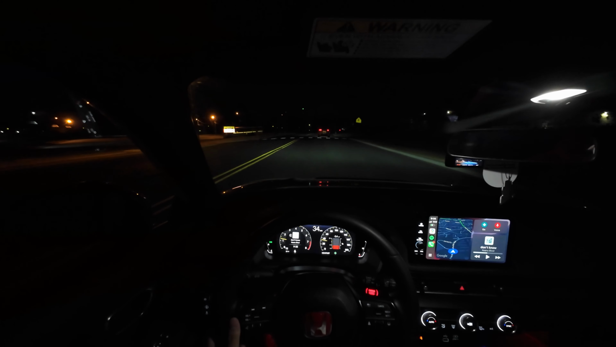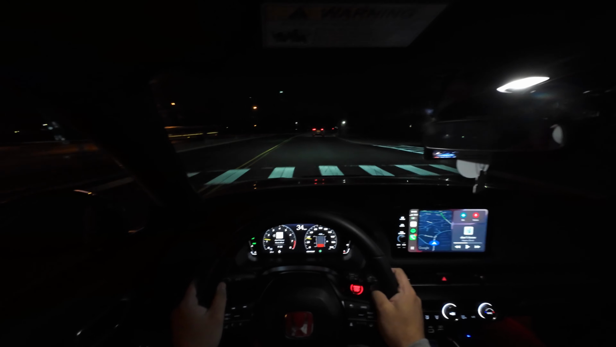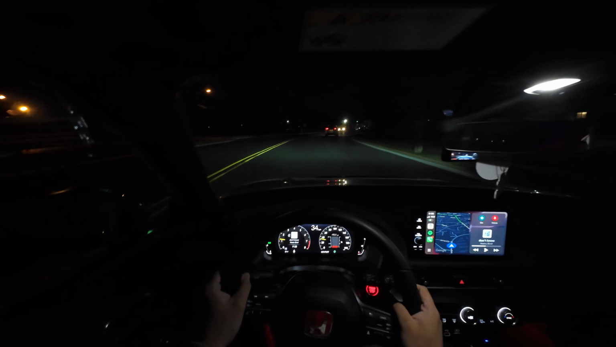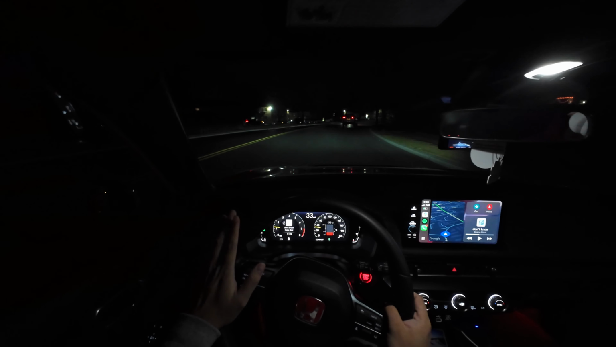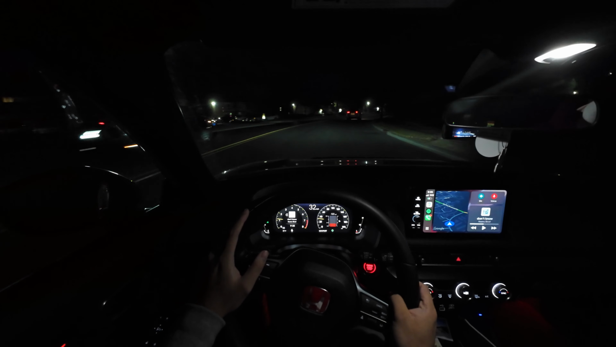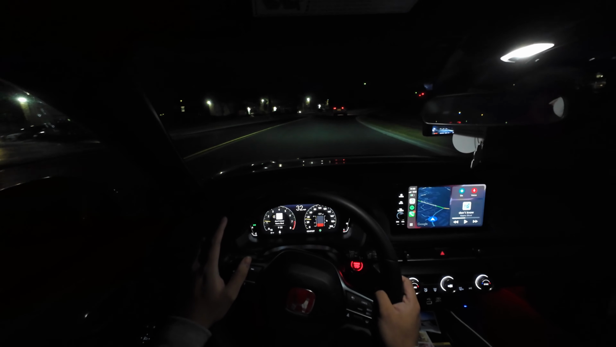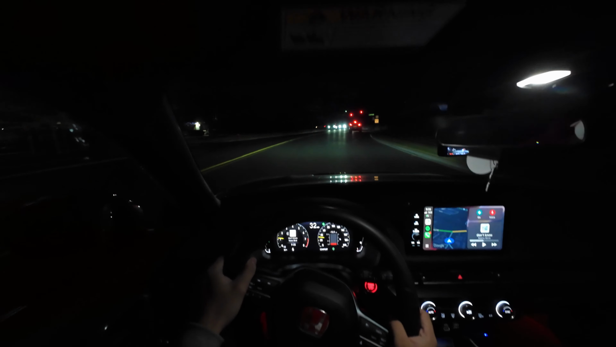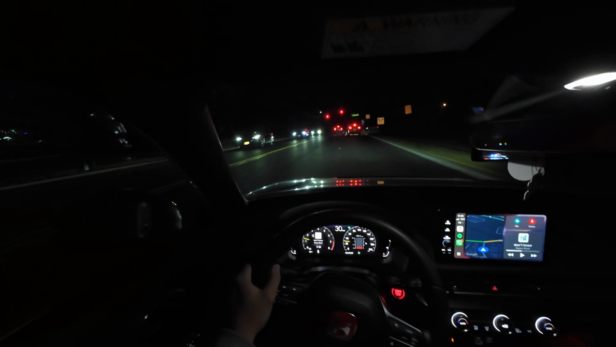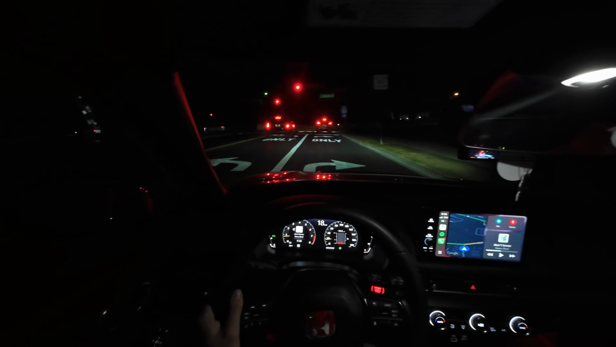It's been just about a month since I've purchased the Type R, and honestly I have zero regrets. This car is amazing. From a reliability, comfort, and overall daily-ability standpoint, I will consider this car perfect.